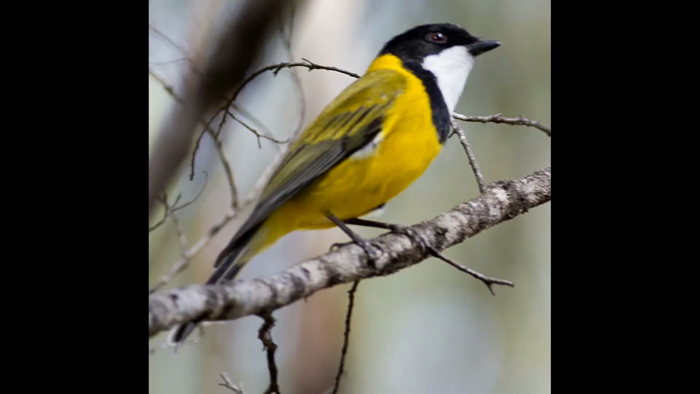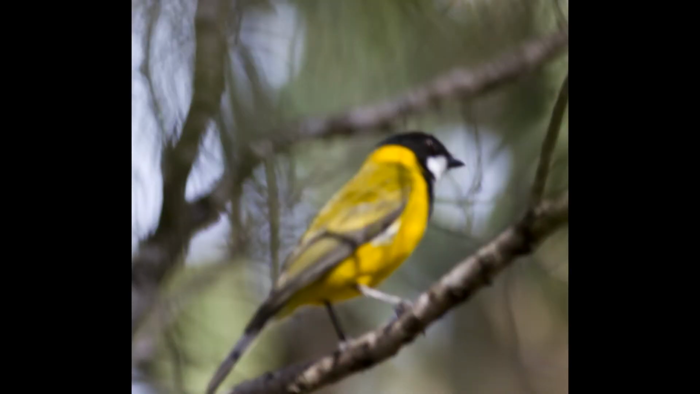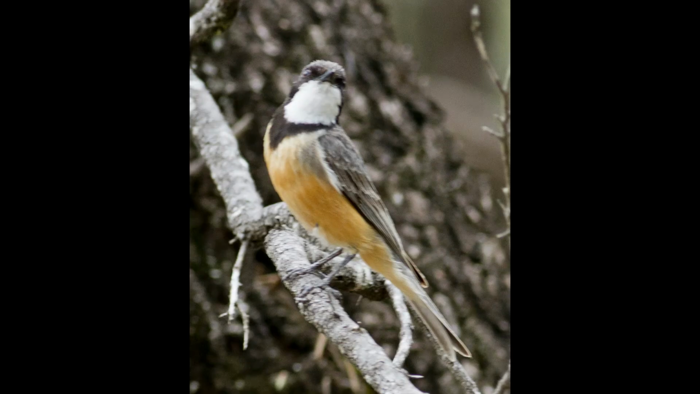Golden whistler, this one I think. It's a beauty, isn't it? That's him again. That's the rufous whistler. I've got some of him whistling a bit later on.